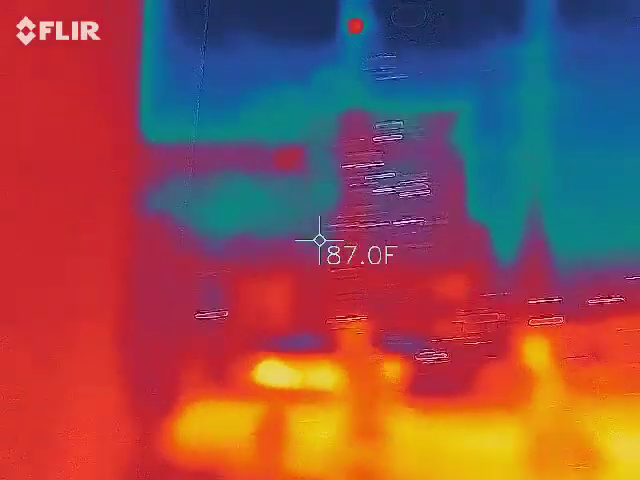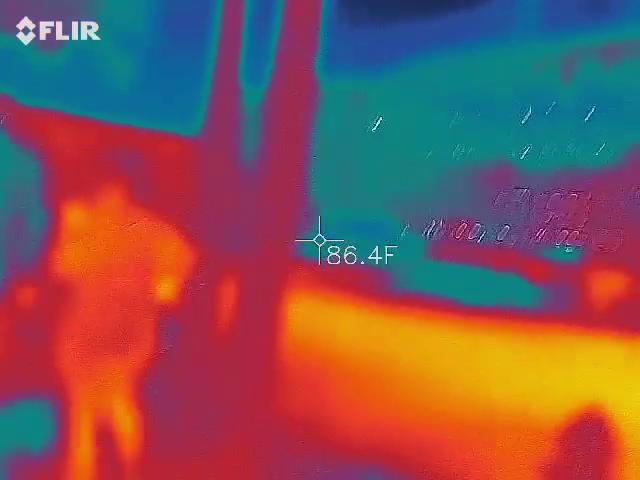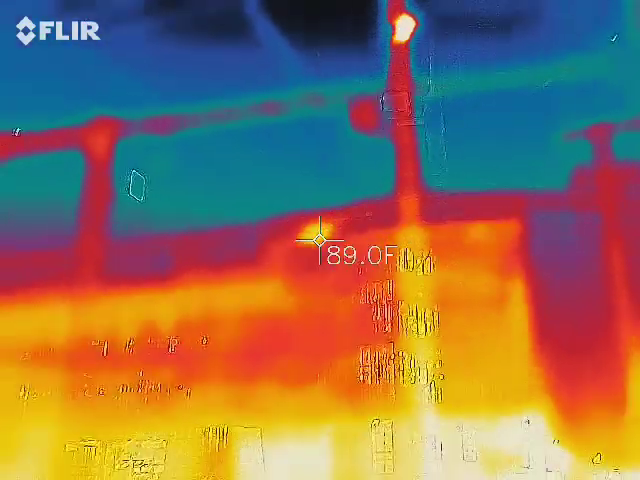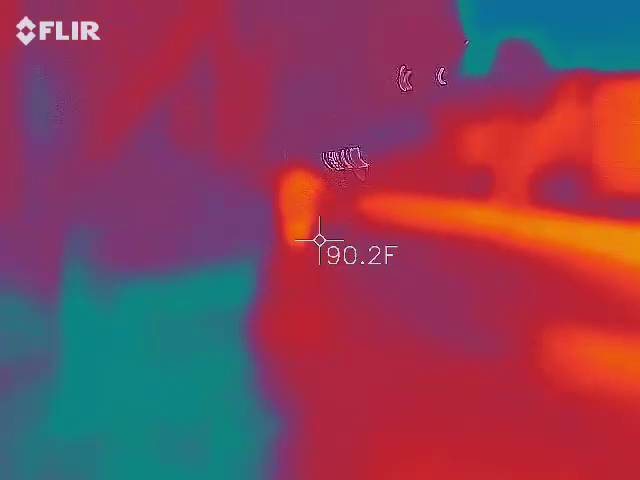Yeah, it wasn't far away, was it? Like a hot spot right up there. Really? But you're not looking for hot spots, you're looking for cold spots. That's probably a light. You feel like maybe we're just doing a bunch of work for him? Feels like it, huh?